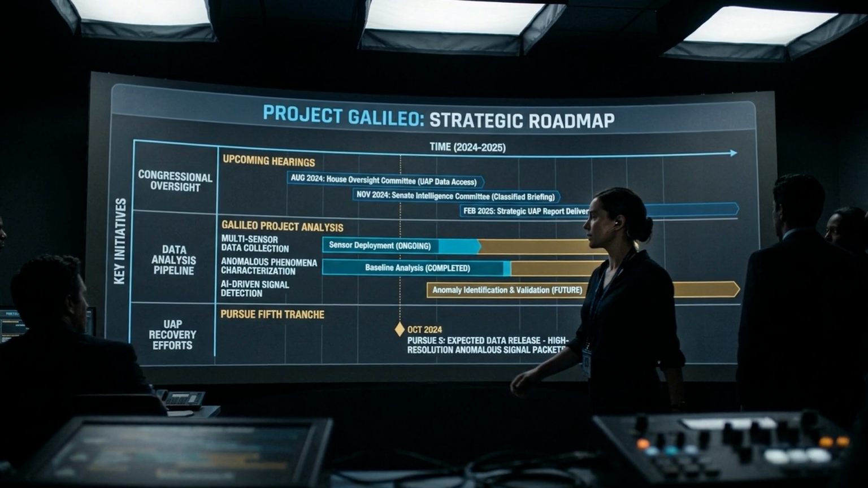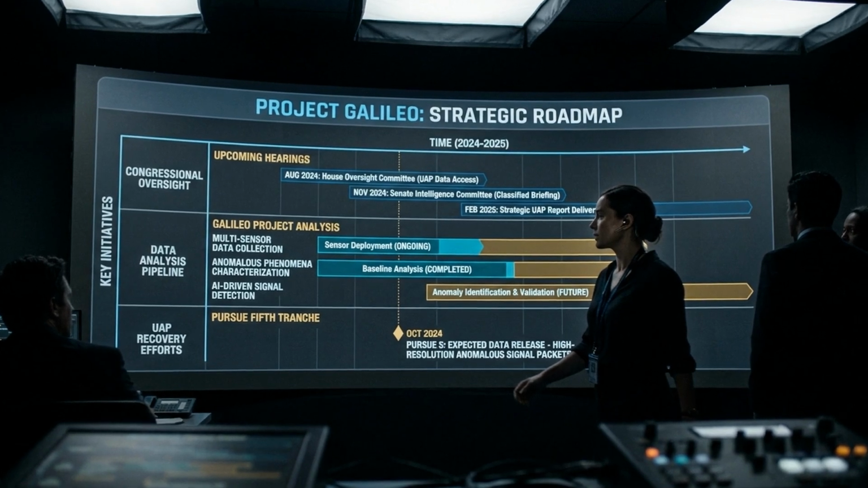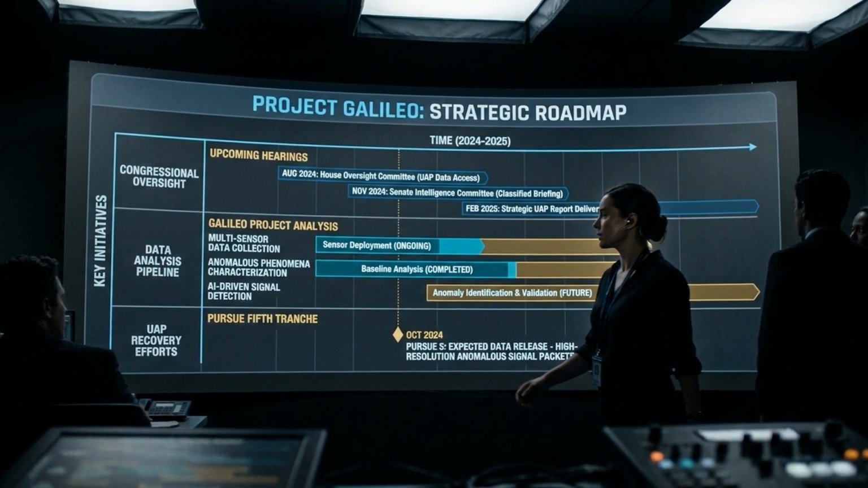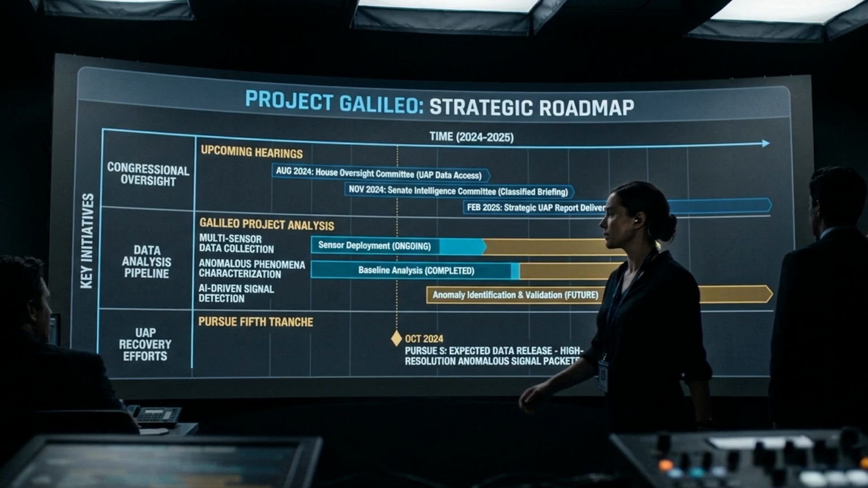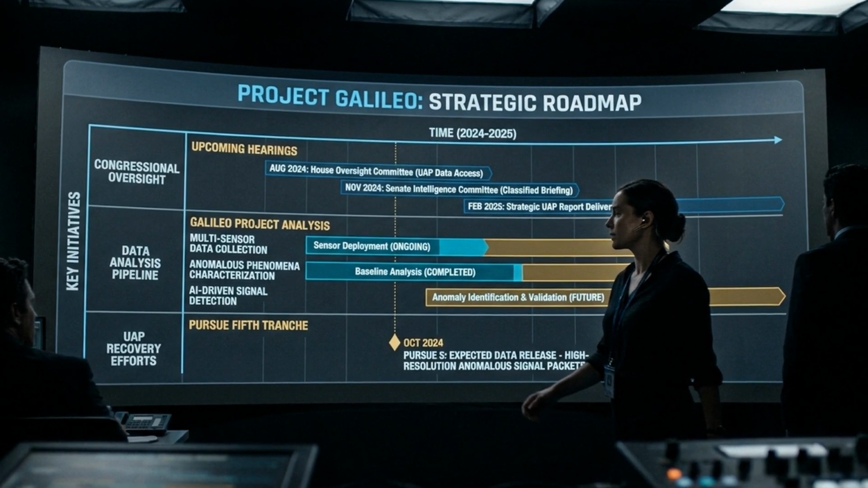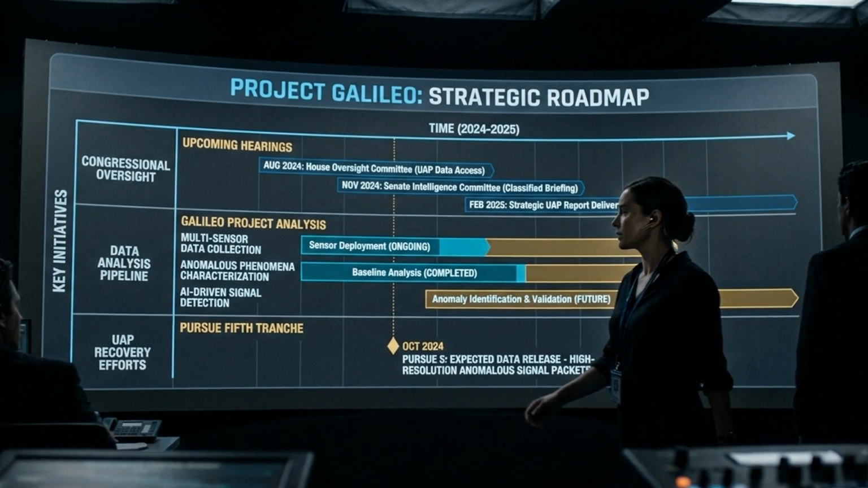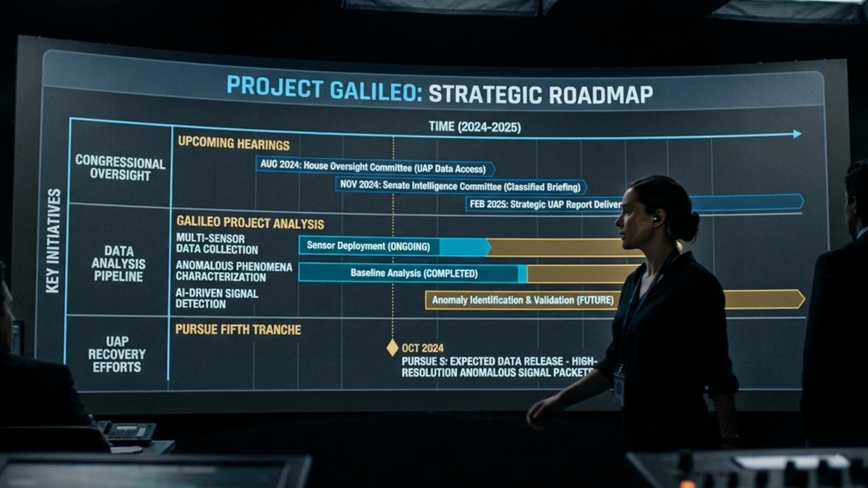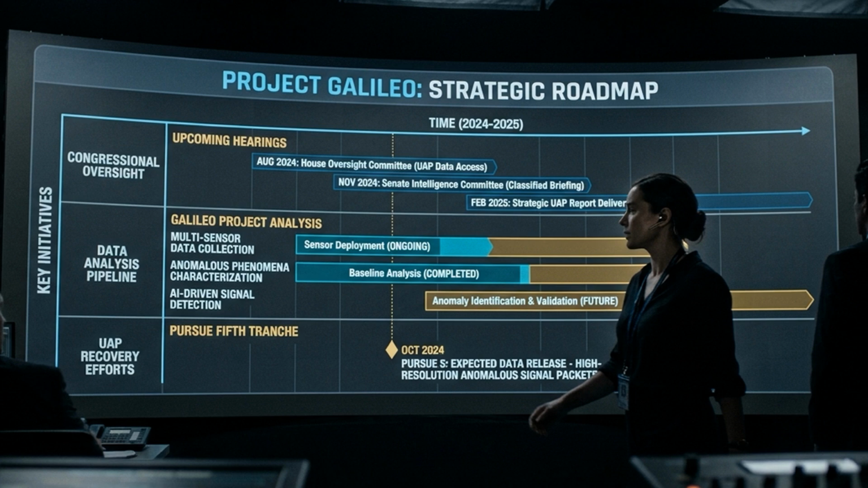The 2020 Atlantic case is neither proof of the extraordinary nor a case easily dismissed. It is exactly what serious UAP investigation looks like in practice: ambiguous, incomplete, and demanding of more data. The responsible path forward involves three things: pressing AARO for the corroborating sensor data that almost certainly exists, waiting for Loeb's independent analysis before drawing conclusions, and holding the government to the congressional mandate for comprehensive disclosure.